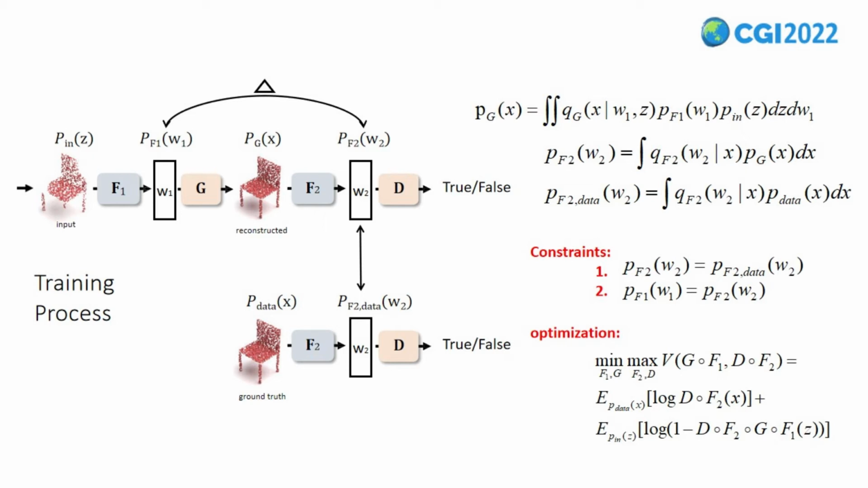Hence, F1 and F2 could be performed as one same latent autoencoder network. In this way, the training procedure of the PointALCR can be described using the single min-max equation mentioned above.